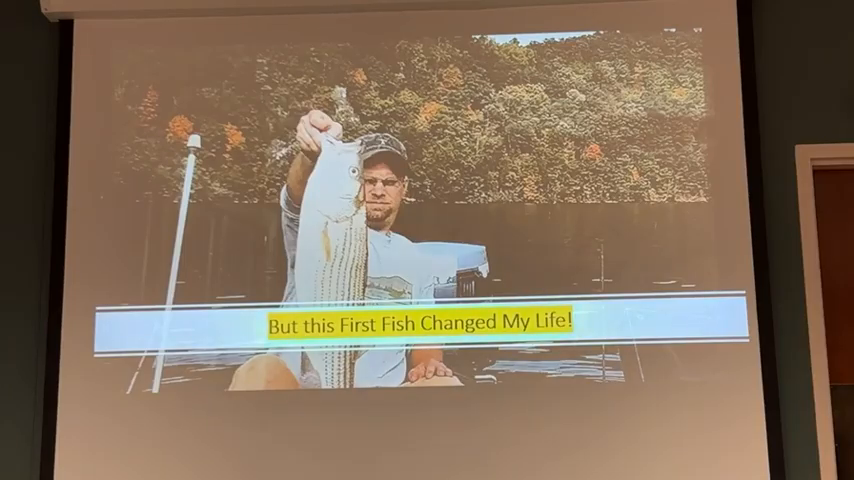Then in 2000, I'm thinking this is 2005 maybe, this first fish on Glade Lake changed my life. It was in October, and my partner took us in his little Javelin there. And we went busting around, and if you've ever seen stripers bust, I'm sure everybody has, it just looks like popcorn.